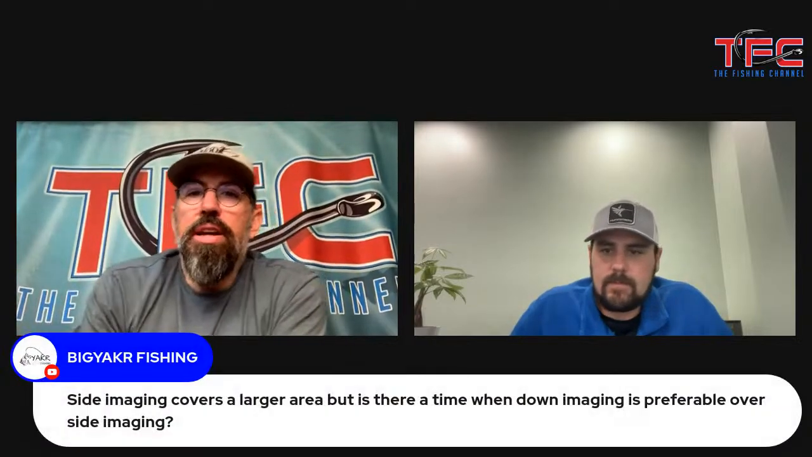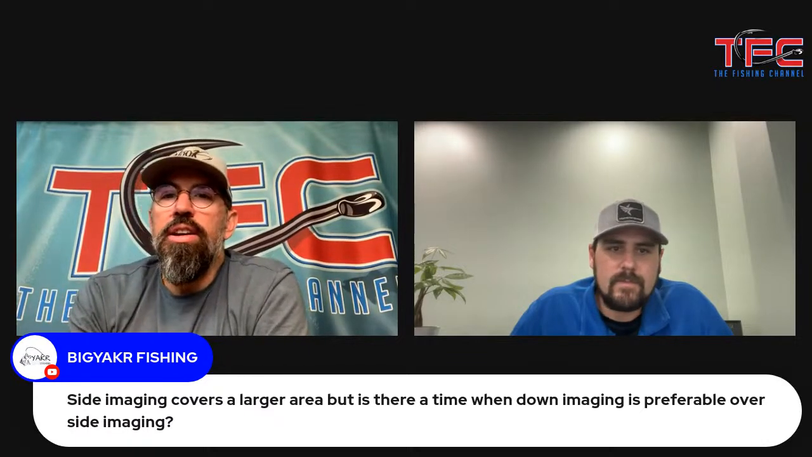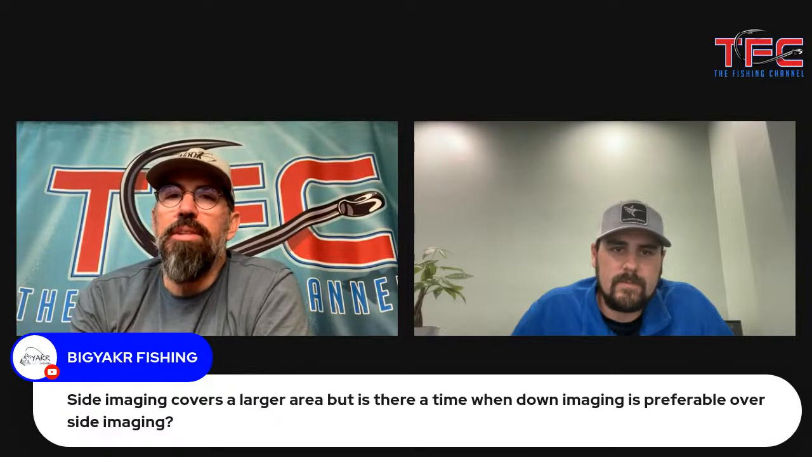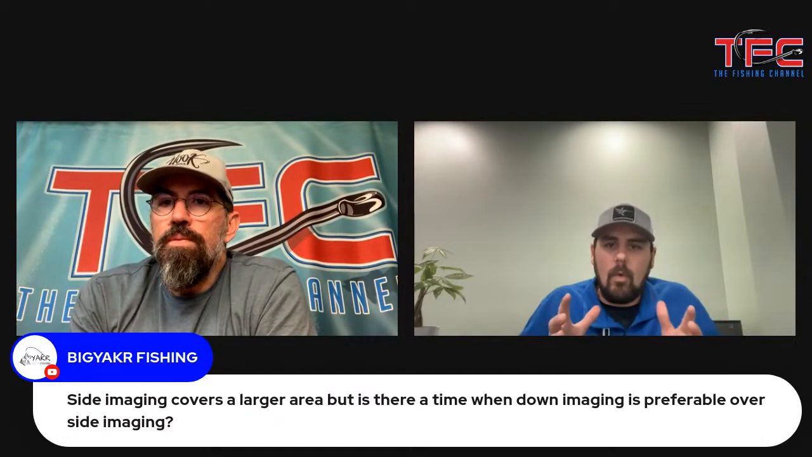Colin with Big Yacker Fishing says side imaging covers a larger area, but is there a time when down imaging is preferable over side imaging? I honestly like to run them a lot together. I usually almost always run them together. If you're vertical jigging, I would say down imaging is way more important than side imaging. It kind of depends where your target is. If you're lucky enough to be right on top of them, down imaging is perfect.